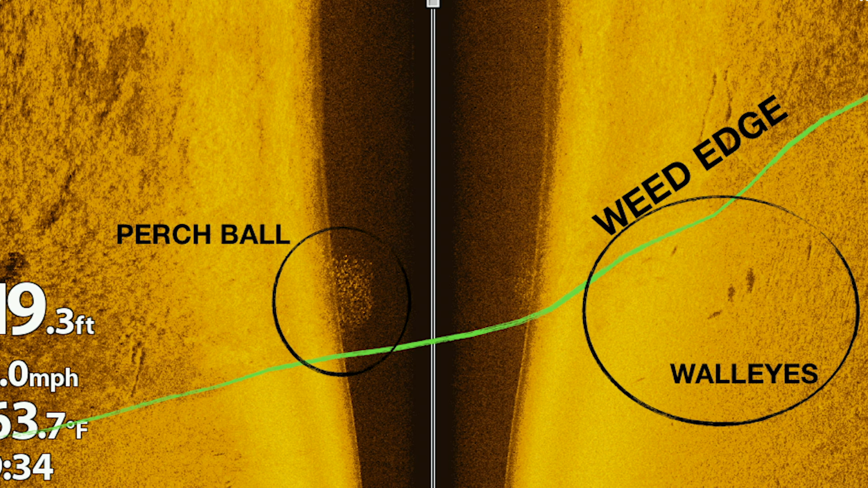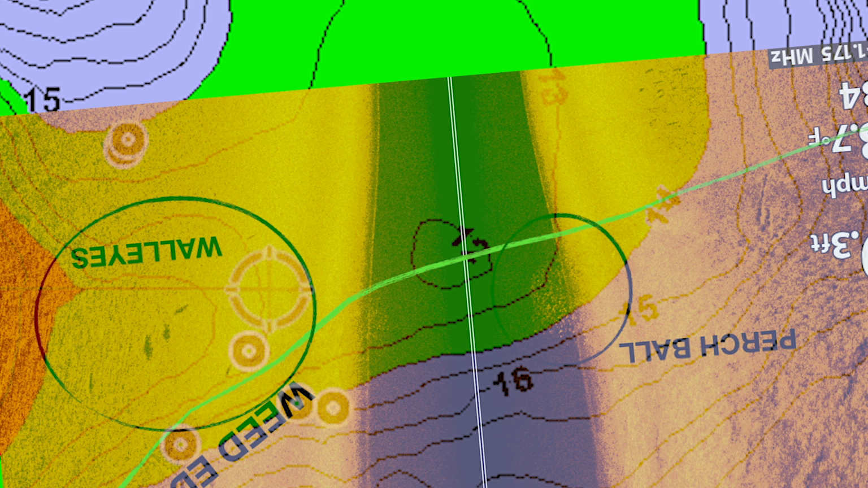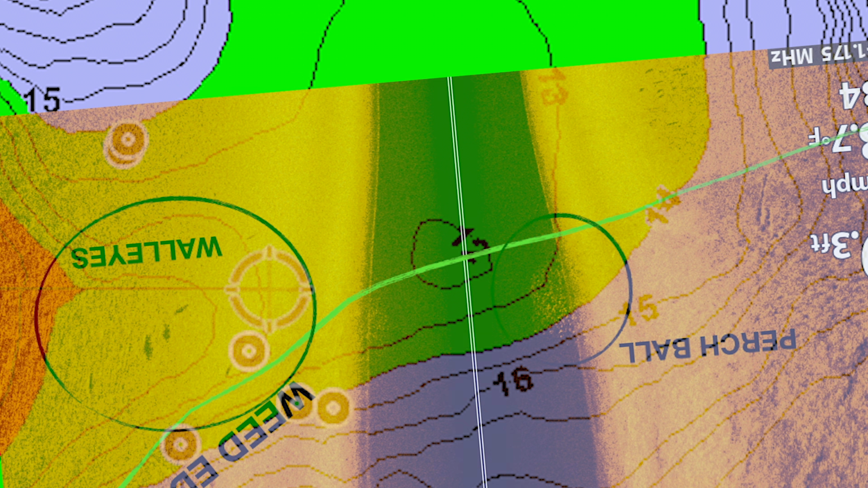So right on the top of this hump, completely bald. I hit this weed edge, and those fish are sitting right up on that inside edge before the weeds start. And the weeds kind of run from like 13 to like 20 feet in this spot. And those fish are perched up right on that inside edge, right where they should be this time of year.